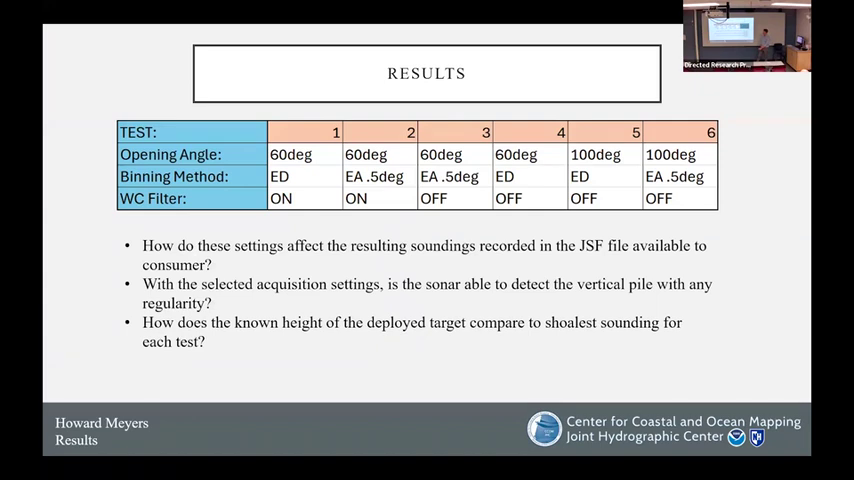So as we go through our results, what we're looking for here is how the settings affect the resulting soundings recorded in the JSF file. A JSF is the native file that the Discover software writes, and so your binned JSF file is what is being recorded.